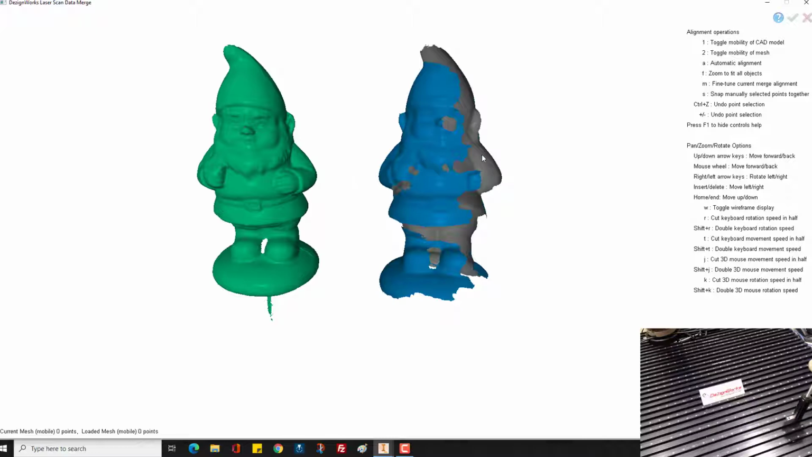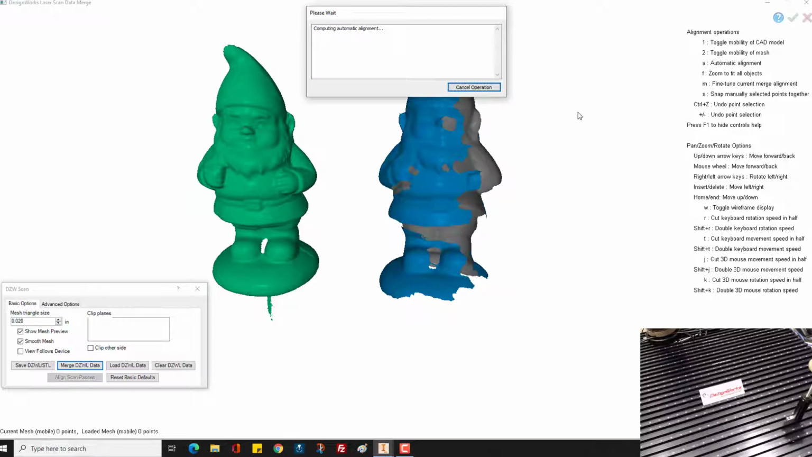At this point, we're going to go ahead and tell it to automatically fit these. There also is a snap mode and there's a fine tune. So we're going to hit the A for automatic. It's actually the easiest method. In the event you had something symmetrical, you may want to help it and use the snap. You select points on both of the meshes. This is very fast and efficient.